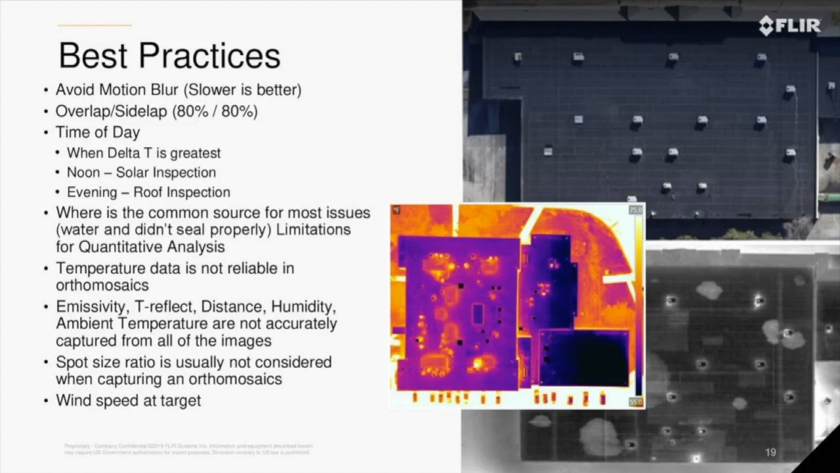Now, there are some limitations when it comes to creating 3D models with thermal data. Some of them are listed here. But when you are doing point cloud generation and orthomosaic generation, the rule of thumb is that you only want to do qualitative analysis. And the reason you want to stay away from quantitative analysis is that concepts and physical attributes such as emissivity, T-reflect, distance, humidity, ambient temperature, spot size ratio, and wind speed are not being currently calculated into the algorithm when processing that imagery. Without those considerations, it's going to be very, very difficult to get an accurate temperature reading.